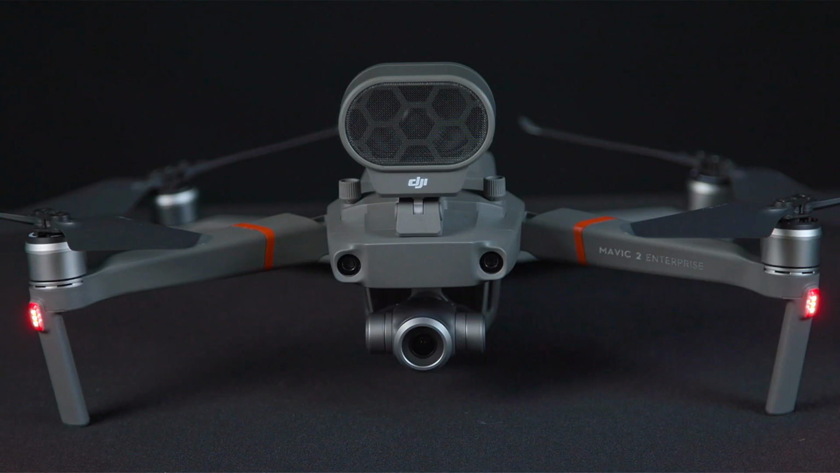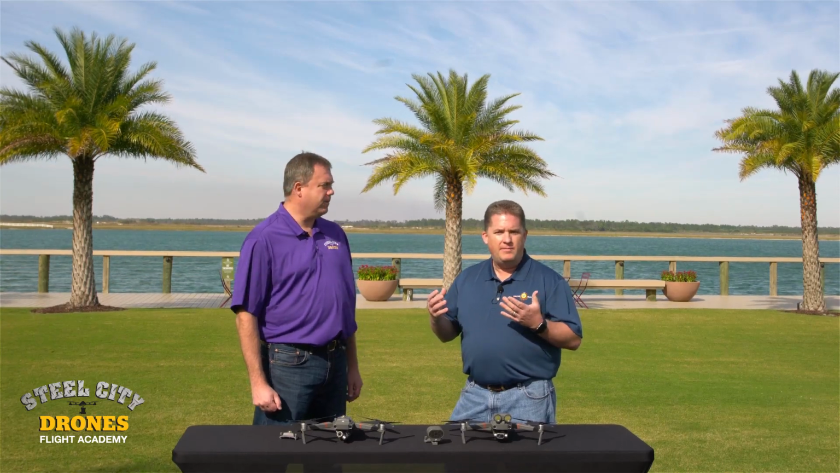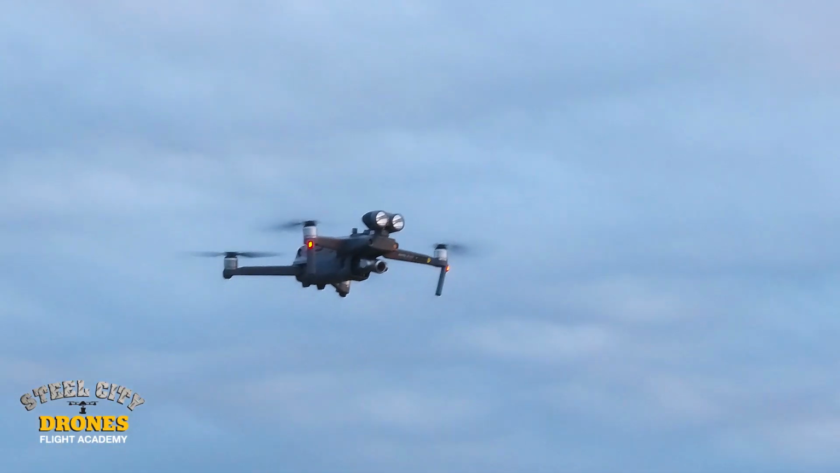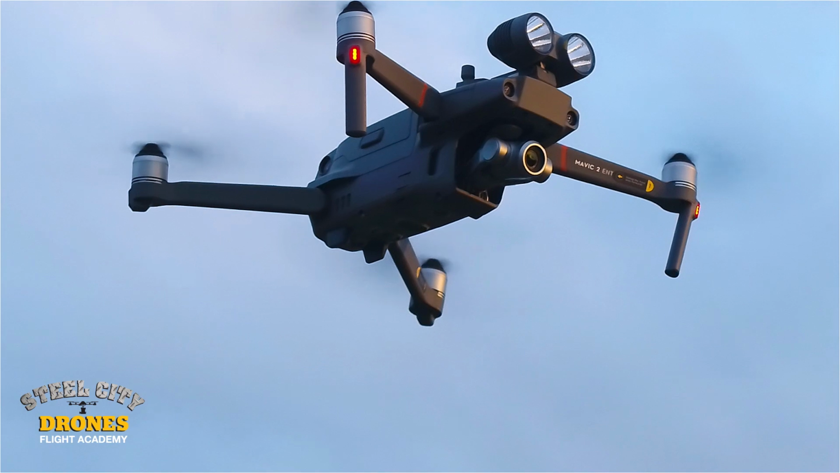Sure. So the standard MAVIC Enterprise comes with a 12 megapixel camera. It has the ability to go 2 times optical zoom and then digital zoom 6 times beyond that. It lets you fly around and then be able to get a pretty good zoom in on your subject. It's not a 20 megapixel camera, but it's really good for the uses of public safety.